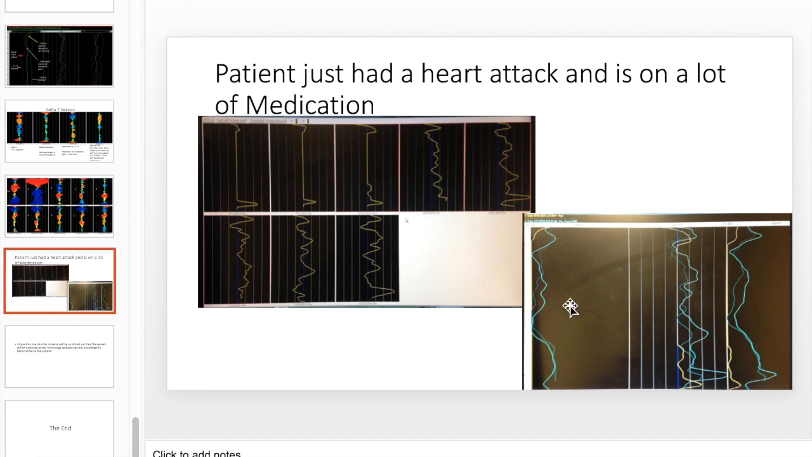Here's the left probe and right probe. Sorry, this is the delta T, I think. And these are the left probes and right probes. Or these are two different patients. I forget. I get those mixed up.